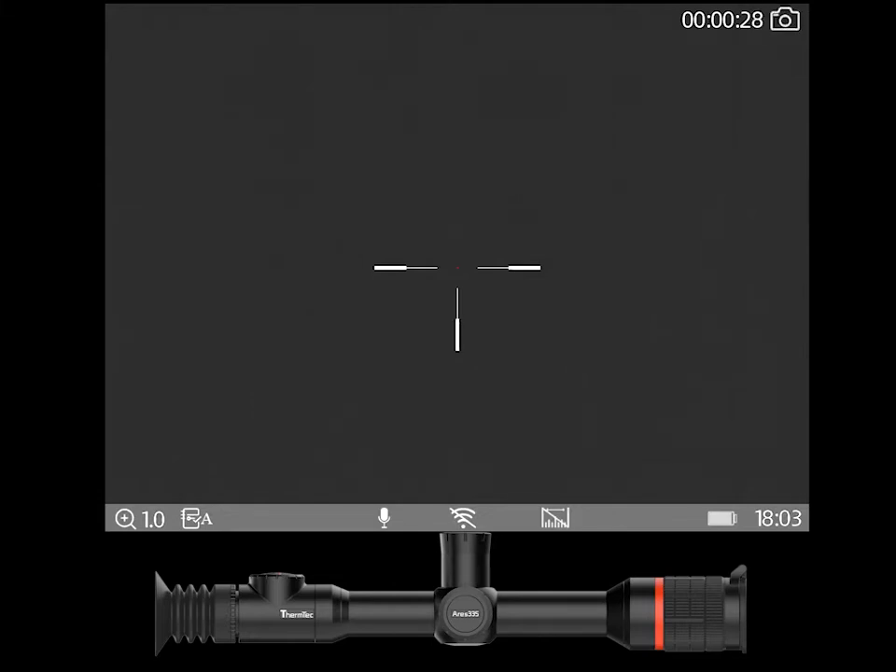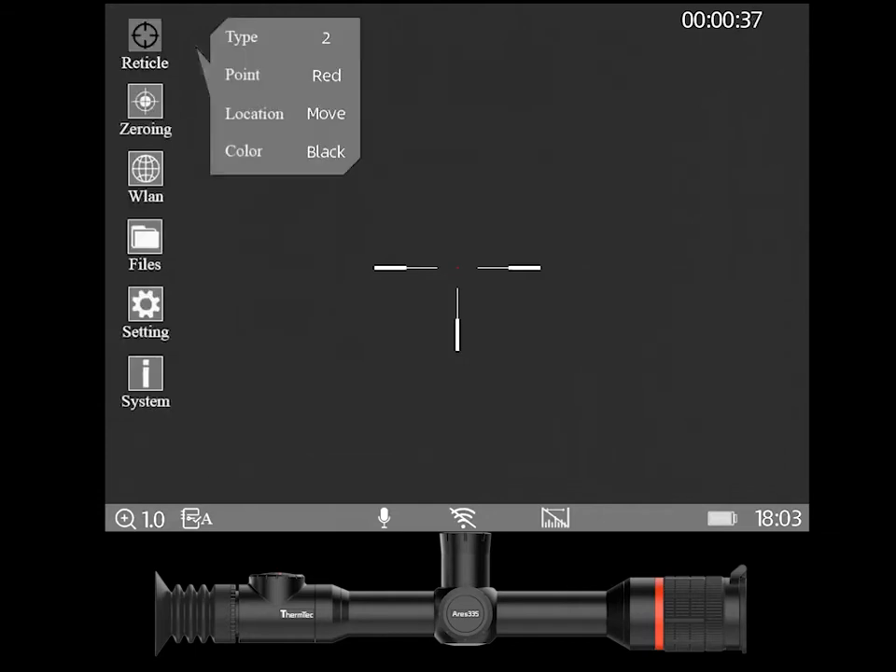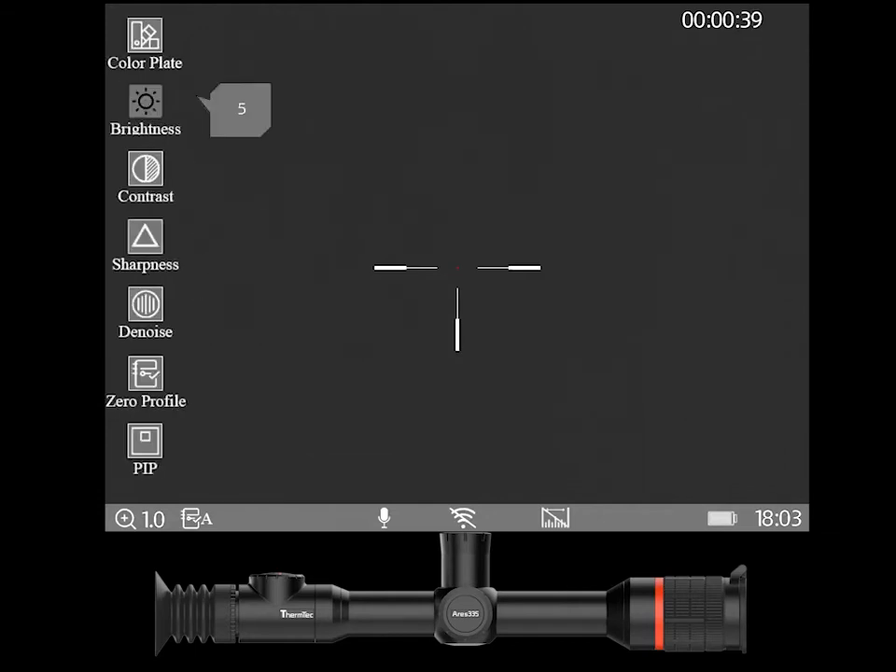So, if we short press our turret, we get our brightness and our contrast control. We hold that down, we back out. We open up our menu, and I'm going to go back up here to the top because I was just playing around before, and we can go in here. Now, we start with color palette.